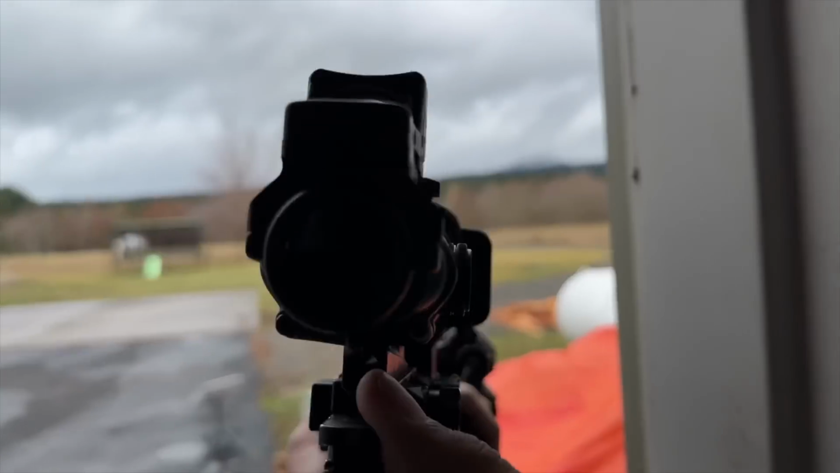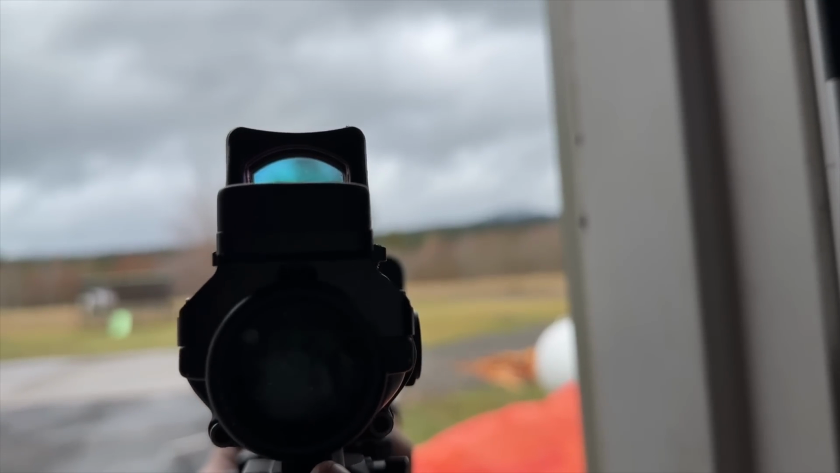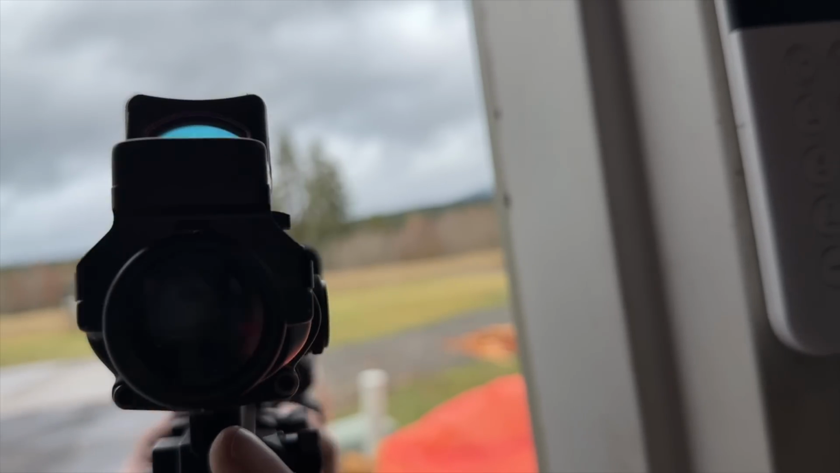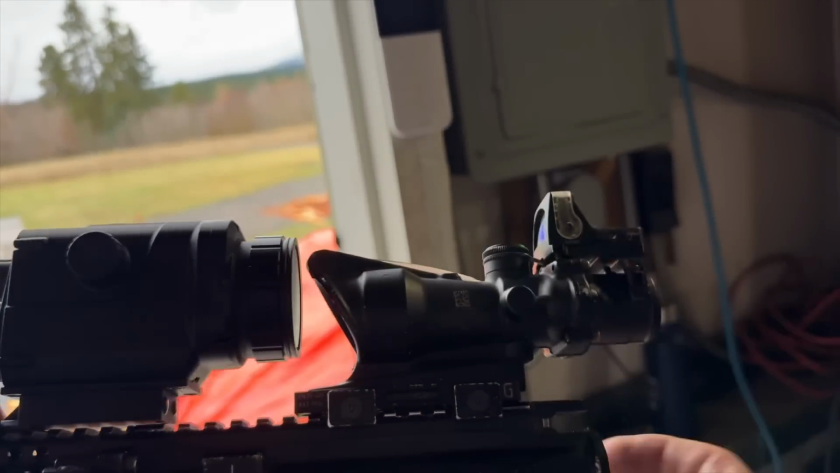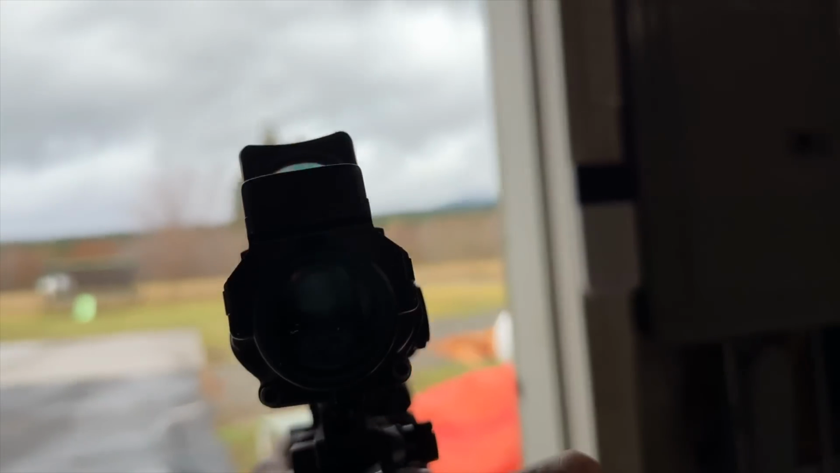I can clearly see it, the trees and such. Would I be able to get on target with a thermal signature with this? Yes. Could I identify exactly what it was? No. It's pretty grainy. It may have to do with shooting down so low, or the magnification definitely brings out the grain in the image, but it's usable.